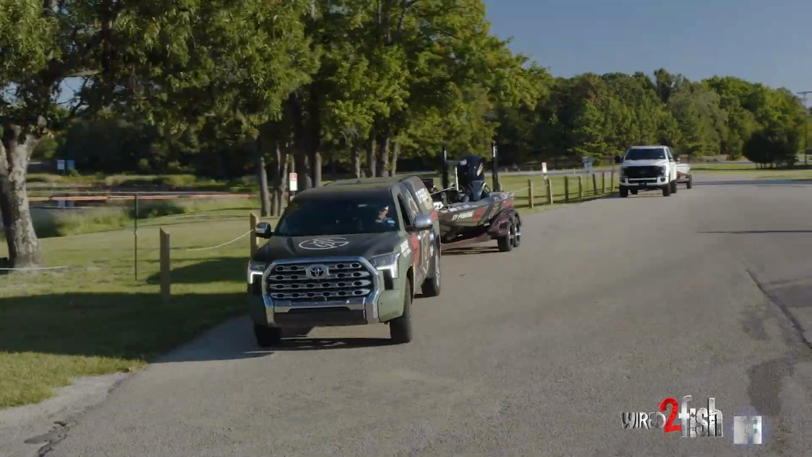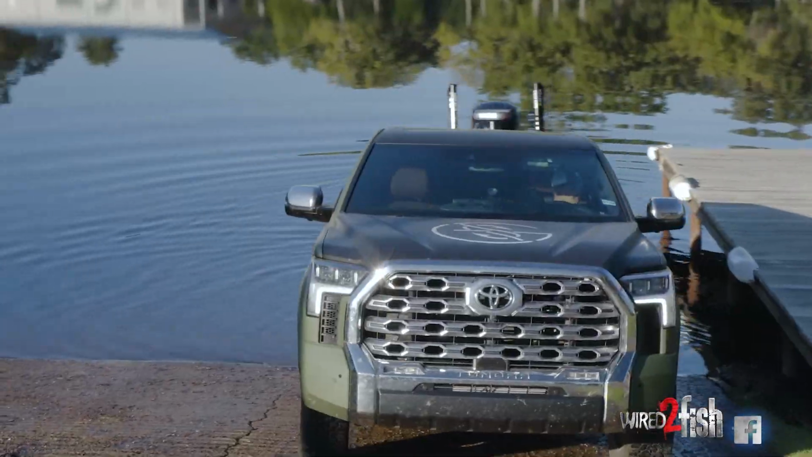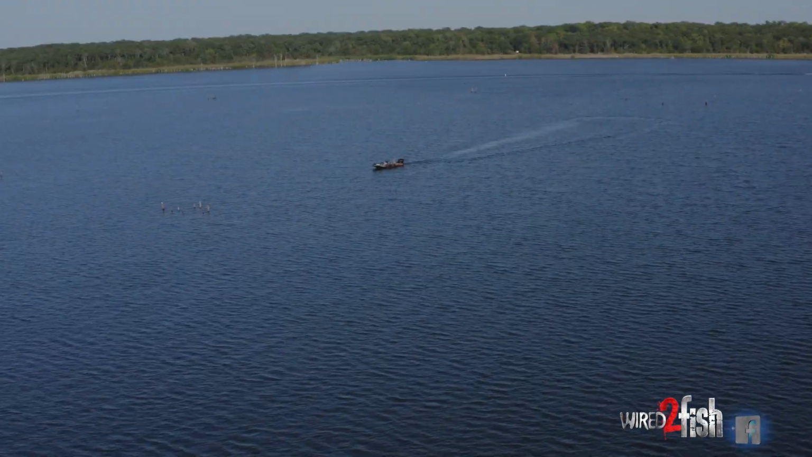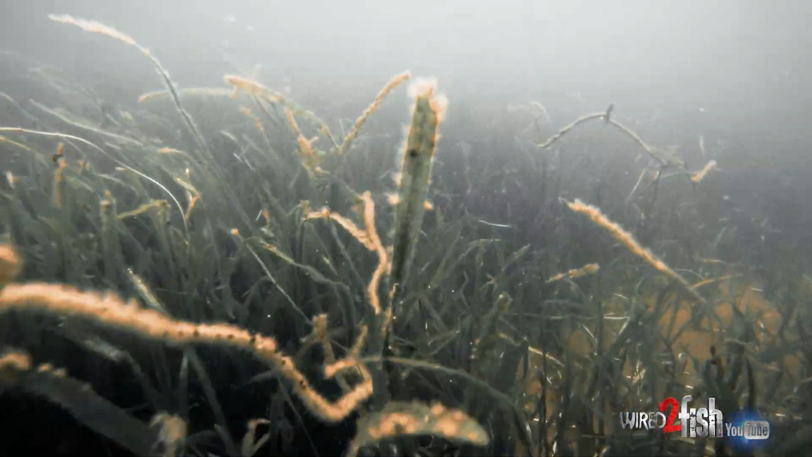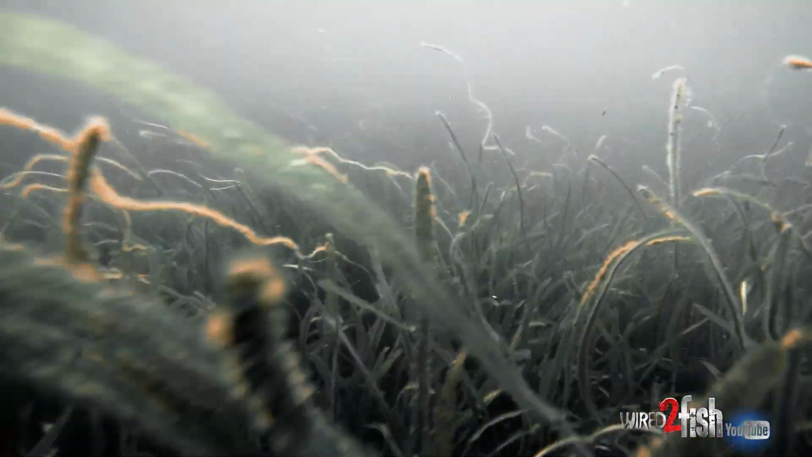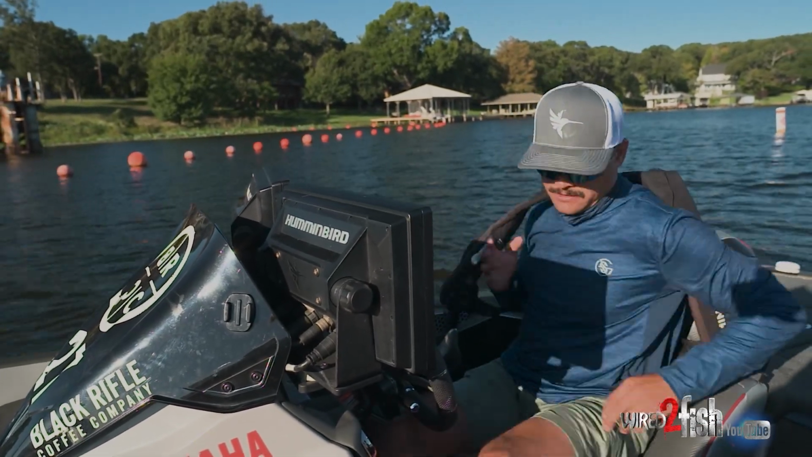On the paws. Just launched my boat here on a lake I haven't been to in a while. We all love fishing around grass. We know grass holds a lot of big fish all throughout the year. Let me try that real quick, just try to get a feel for what's going on.